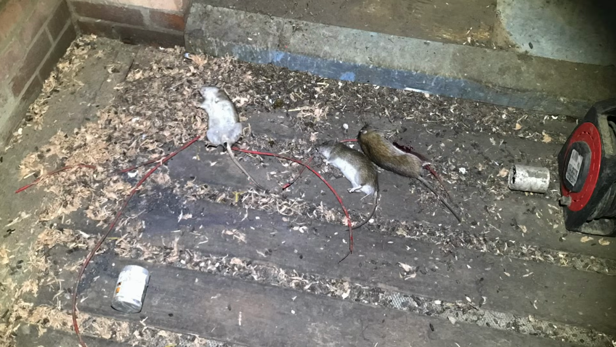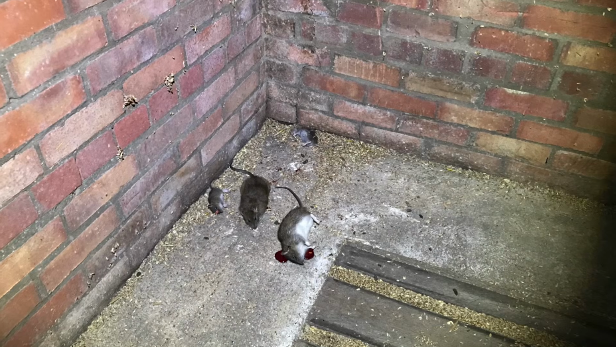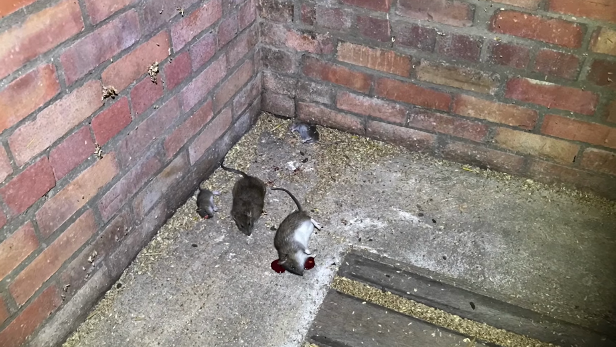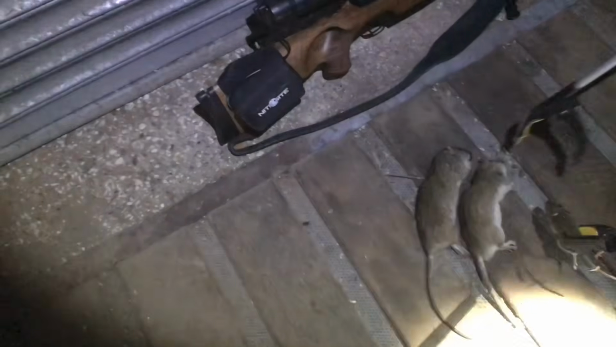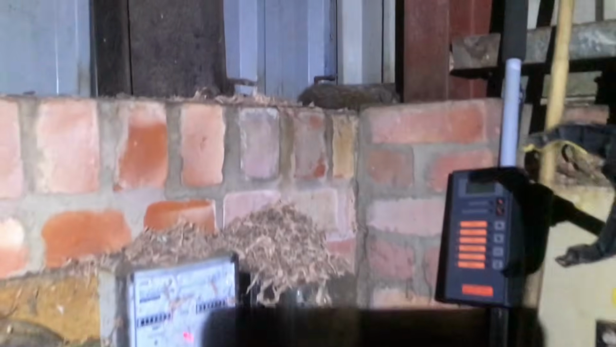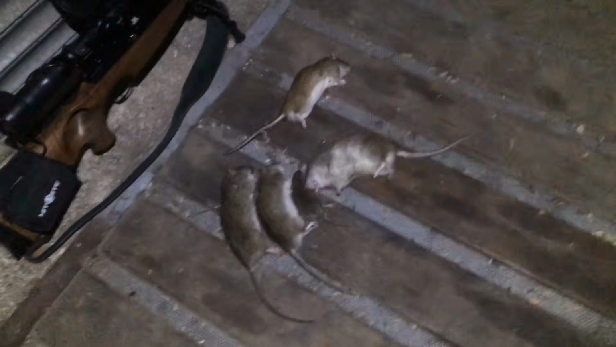Right, back inside and we start the enviable task of cleaning up the bodies. Haven't we? Got some tiddlers from here, haven't we? He's not a tiddler. He's one of the biggest ones I think we've had tonight. One there.